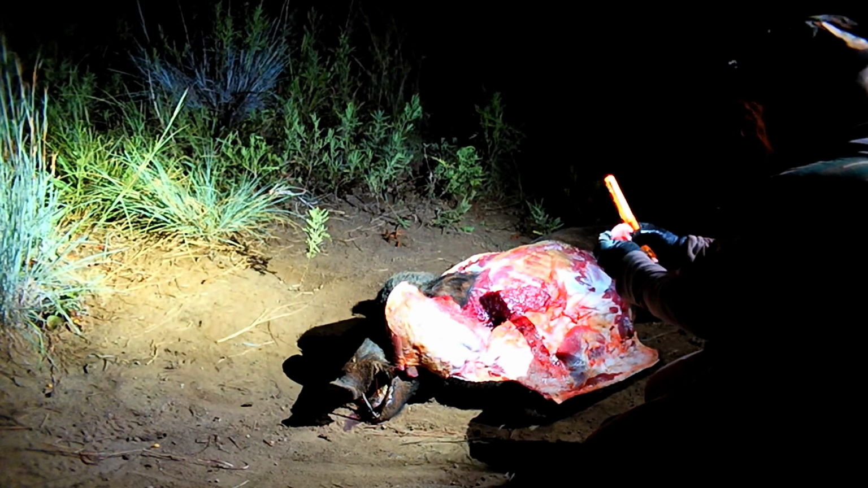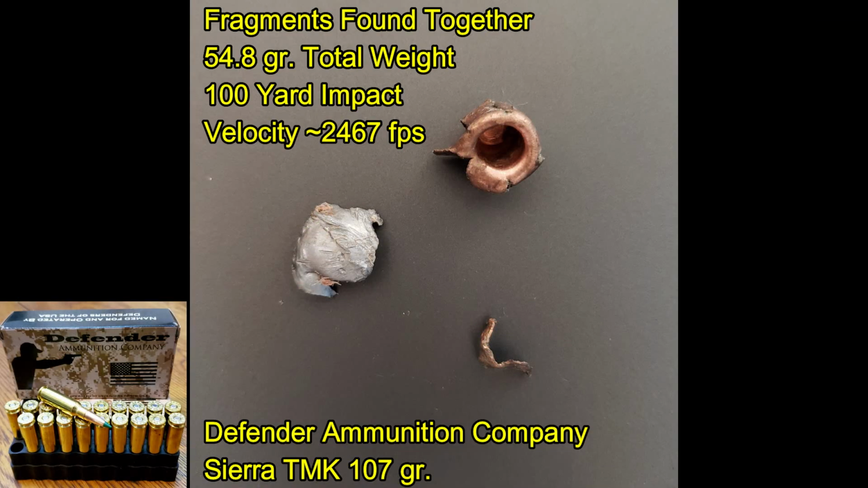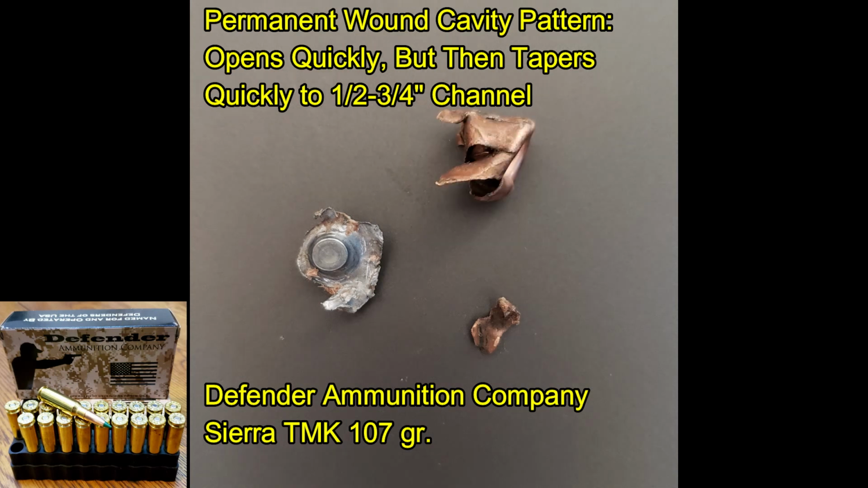All of the bullet fragments were found together in the same piece of muscle, although I'm not sure if they were articulated or not as they came out separately. But we had 3 pieces totaling 54.8 grains. And as with the previous hog, we have a wound channel that opens up quickly, continuing through to the other side, shedding bits of the bullet as it goes along.